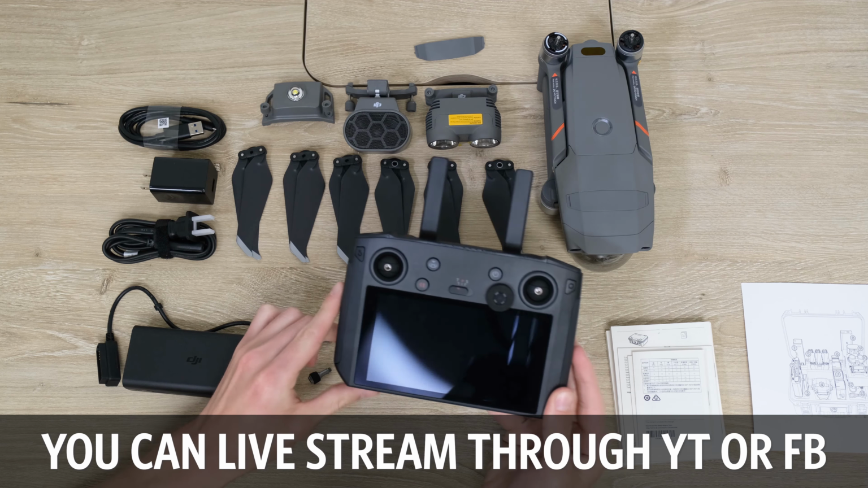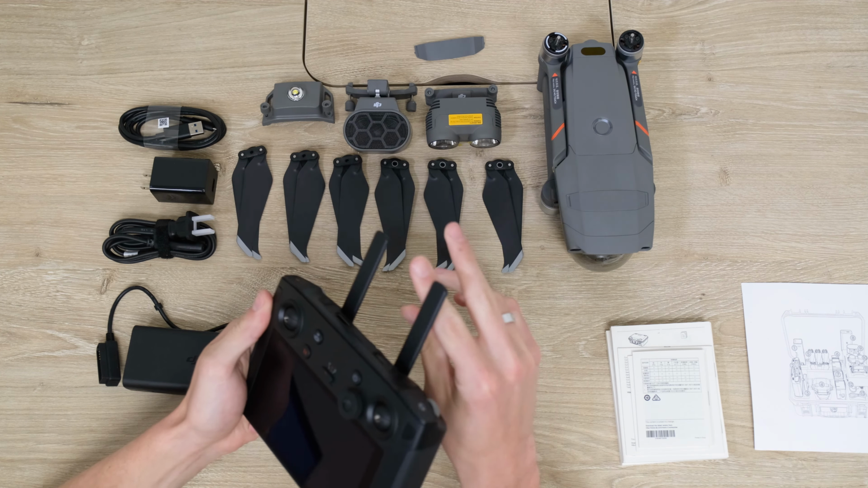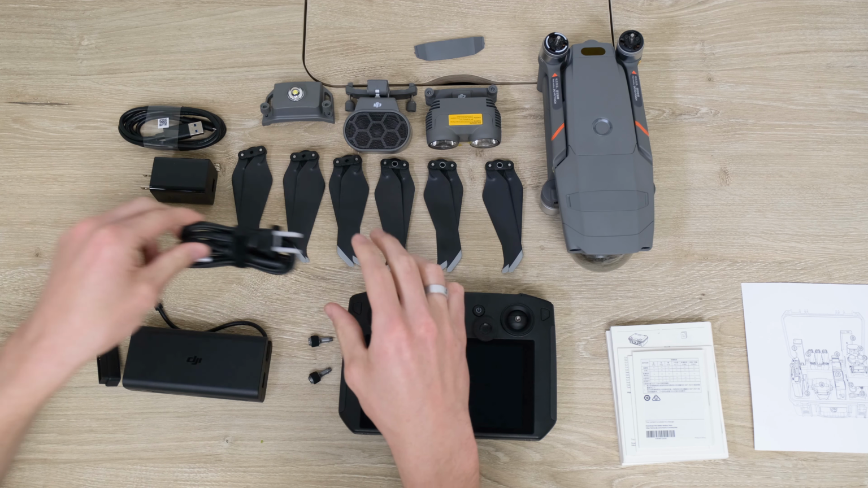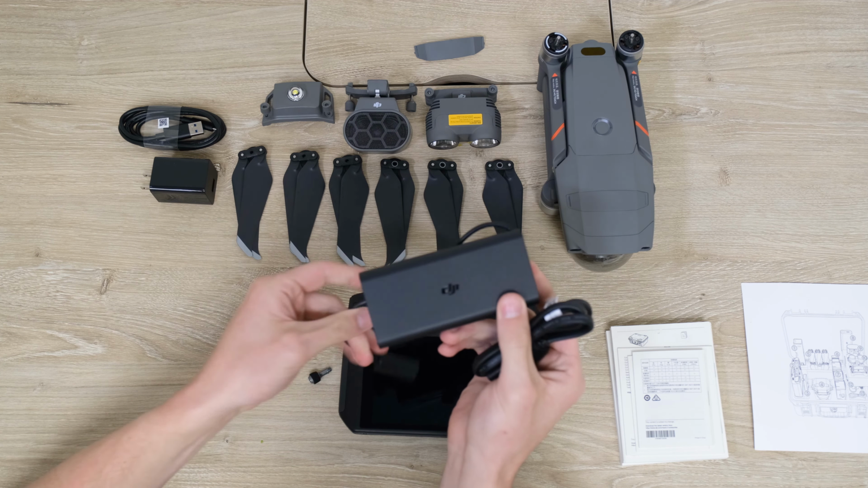You can live stream through third-party apps like YouTube and Facebook right on the smart controller. And lastly, the battery on this controller is pretty good. You're looking at about 3 hours on a full charge. Moving on further, we've got our standard assortment of cables. Among these are our charging block, charging cable, and then a USB cable for firmware updates and downloads.